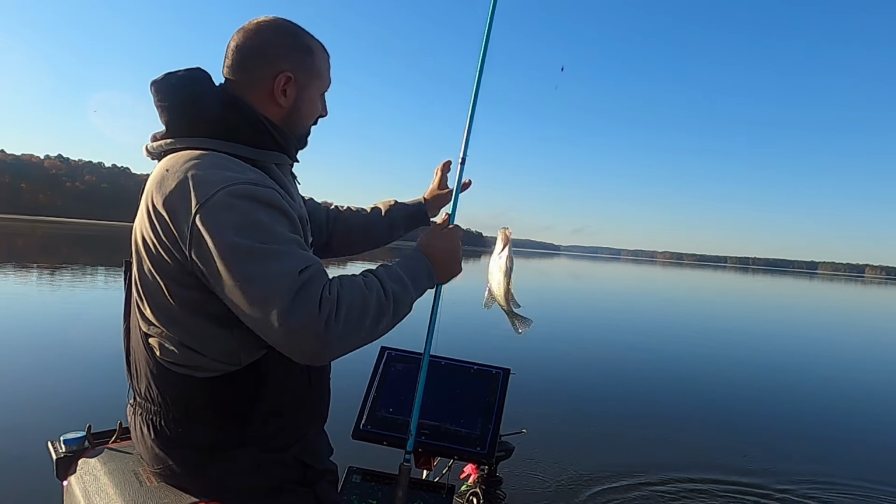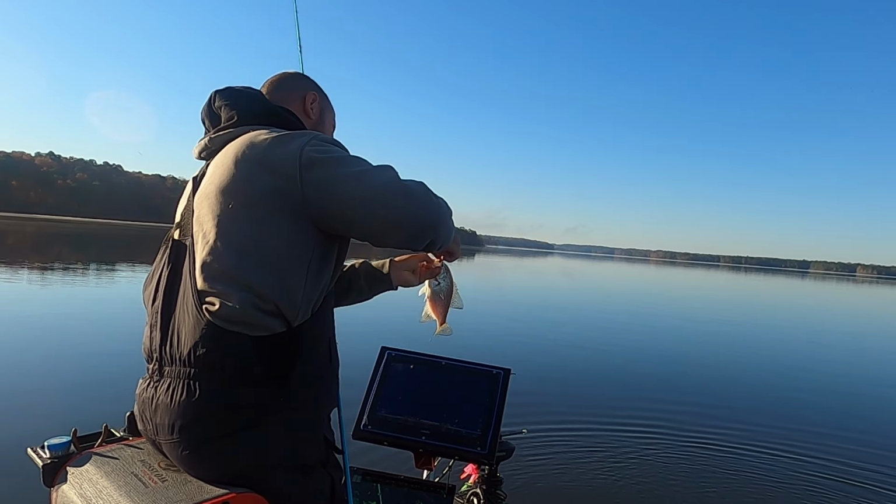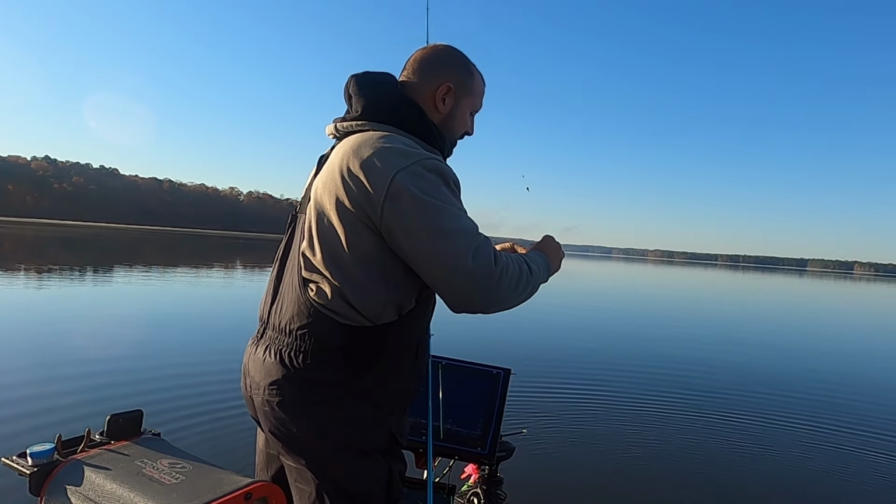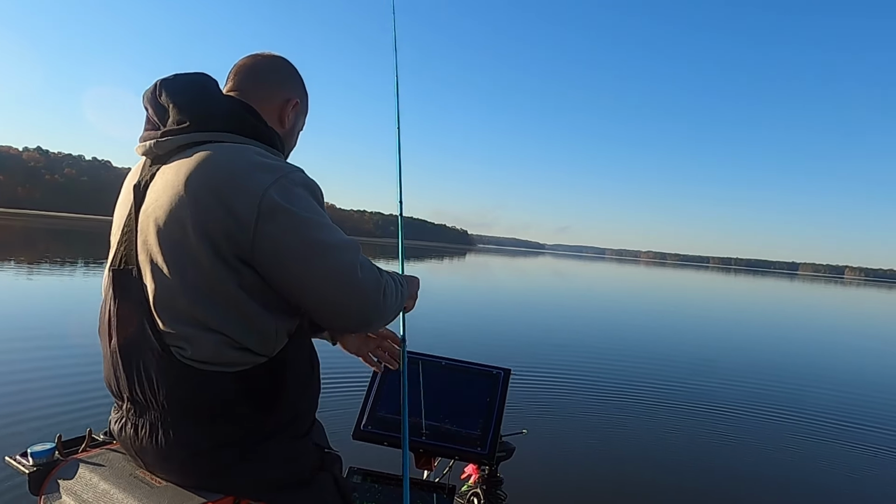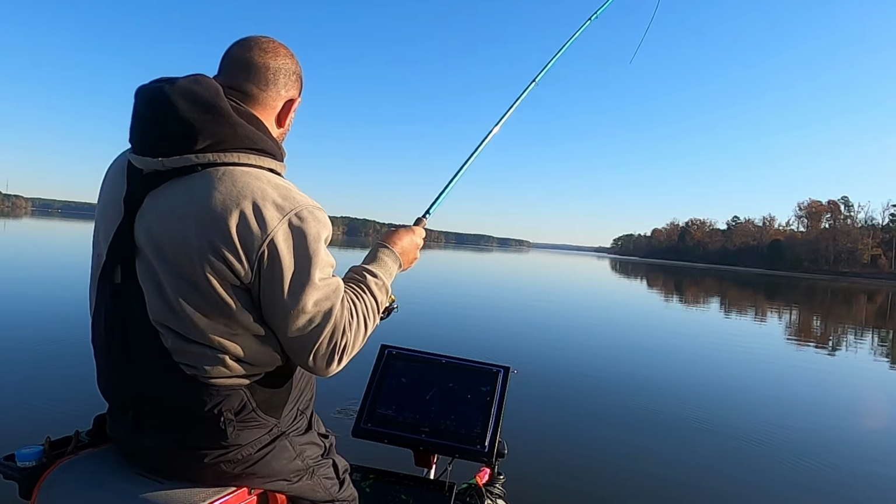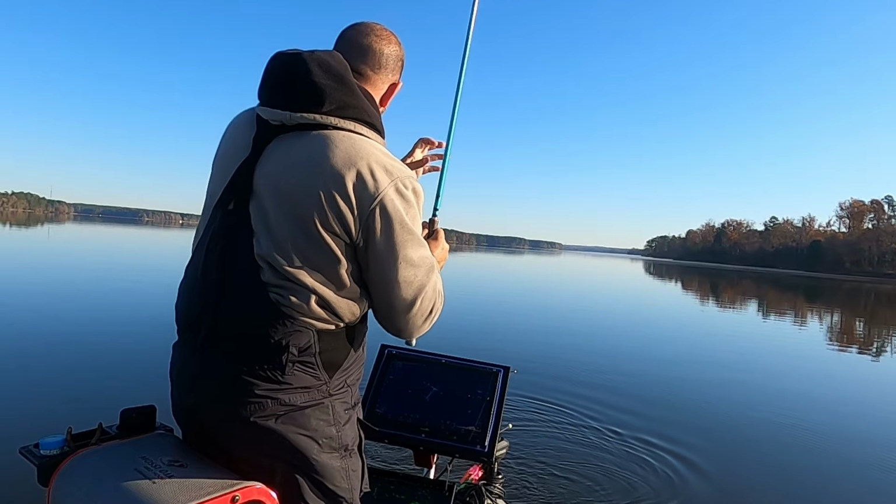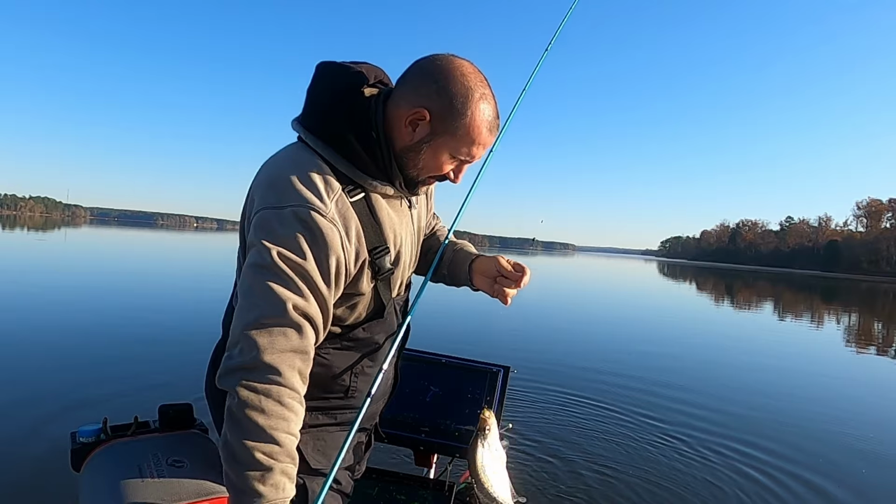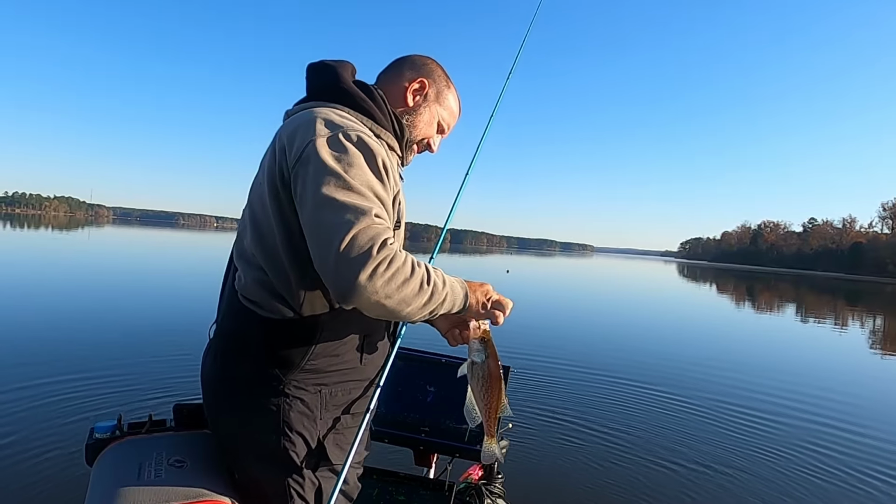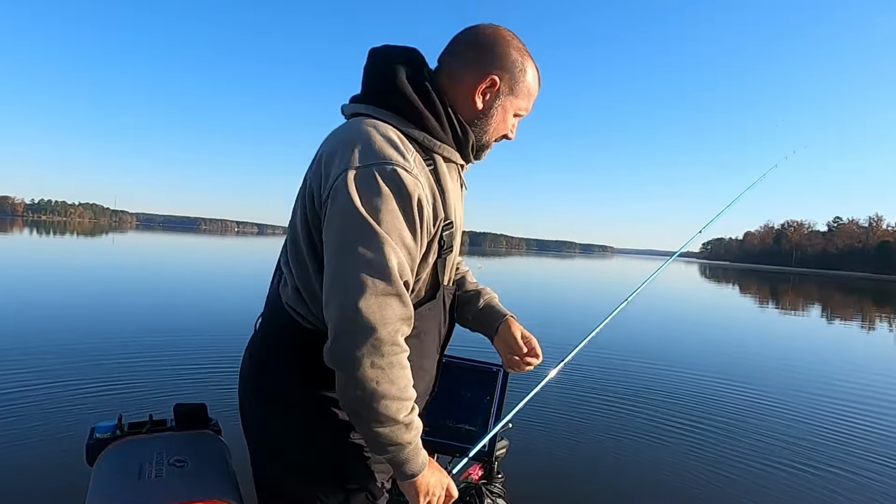Another fine fish. Telling y'all, it's a fine time to be on the lake. Want some fat fish in here too now. Fat fish. Hold still, hold still. Another fine slab.